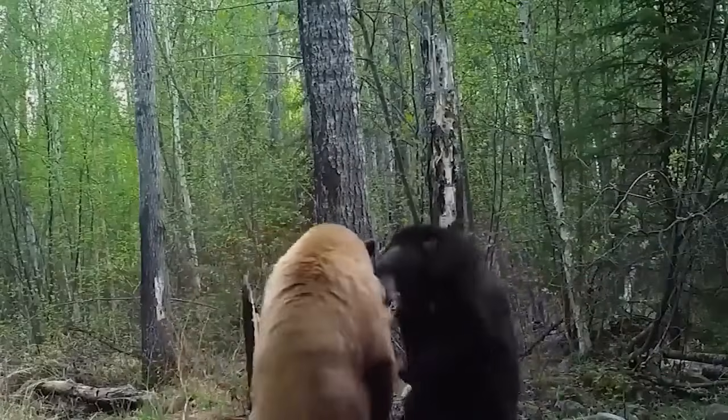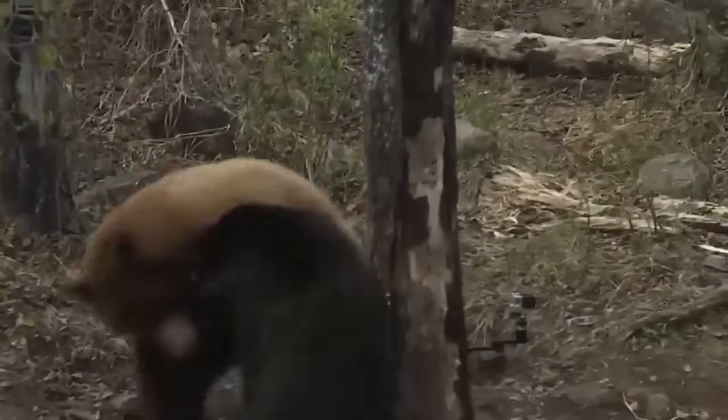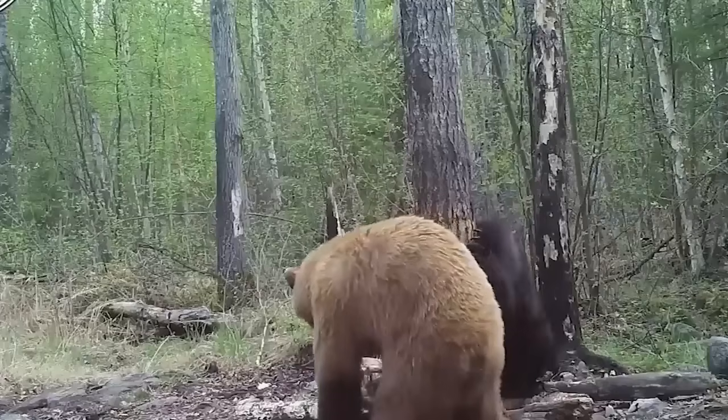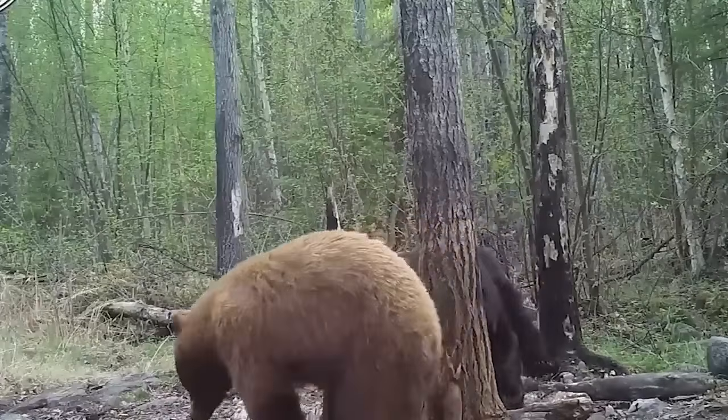And the black bear can be seen struggling to fight off the light bear, but it's failing. And at last, after fighting for some minutes, they both just give up and walk away.